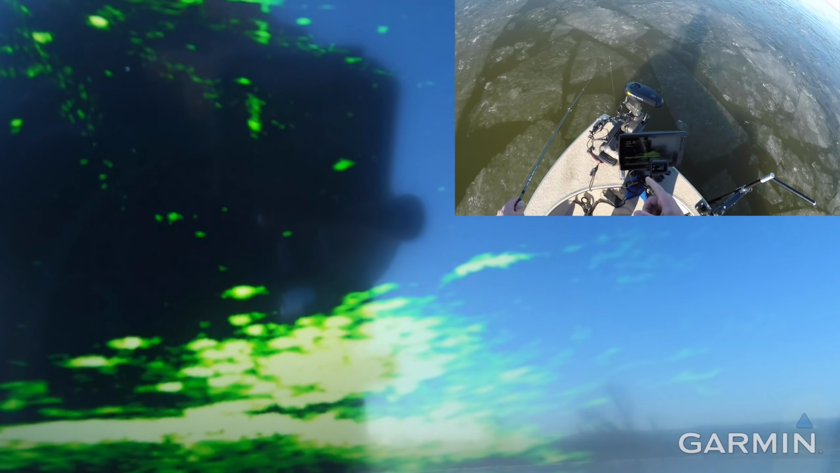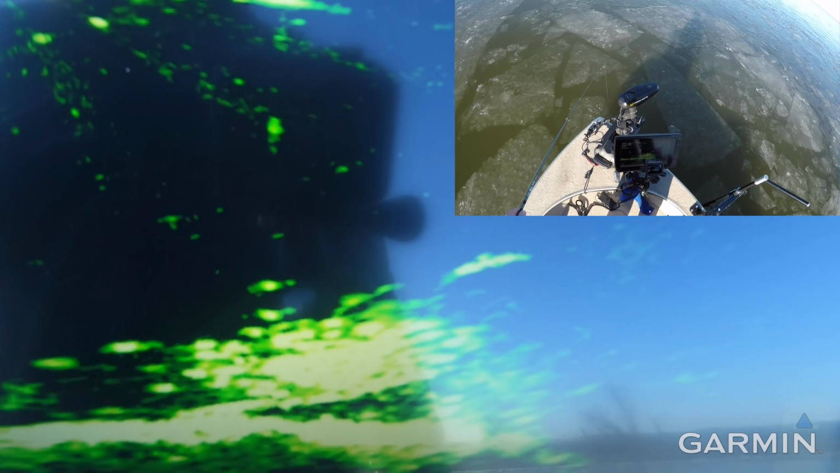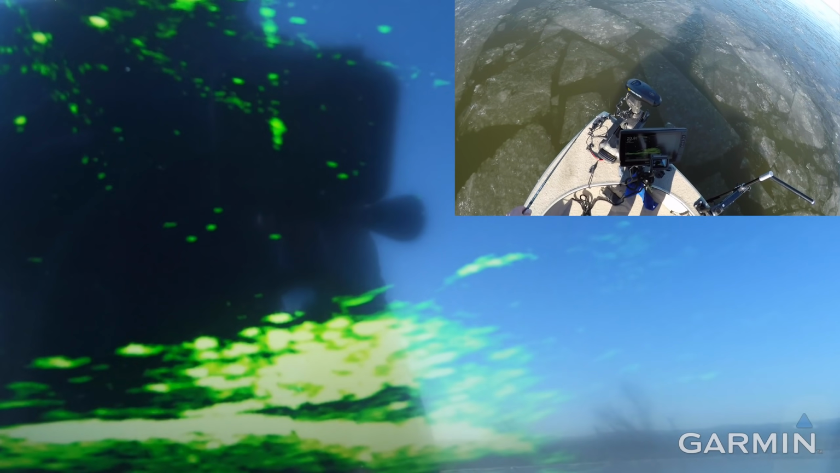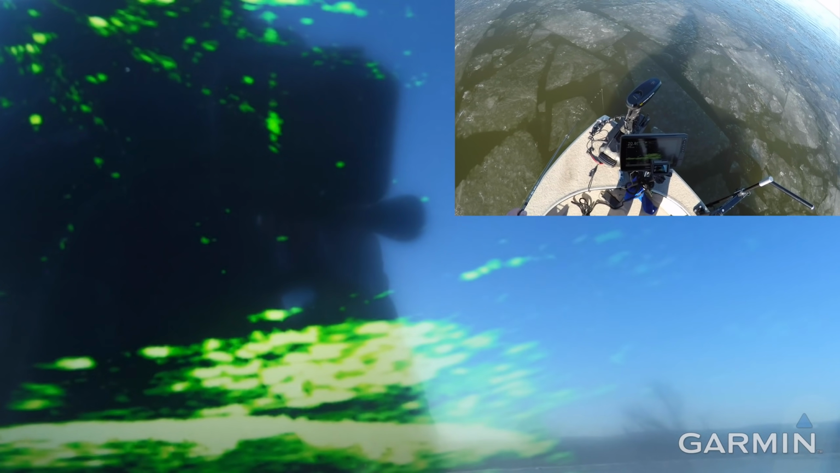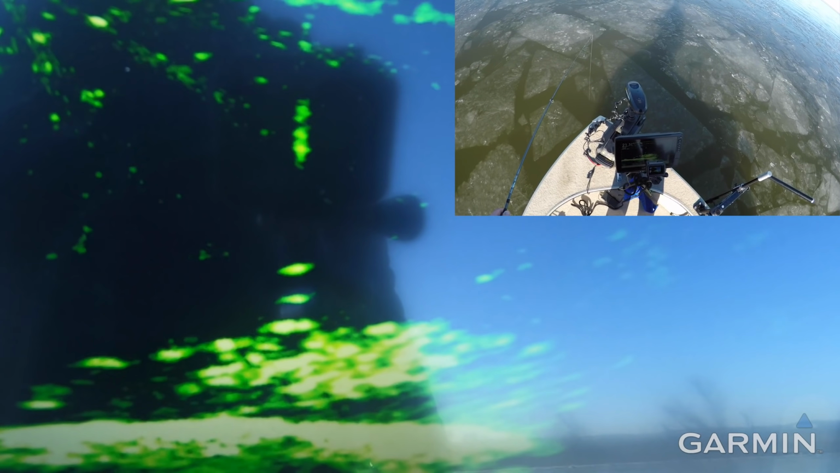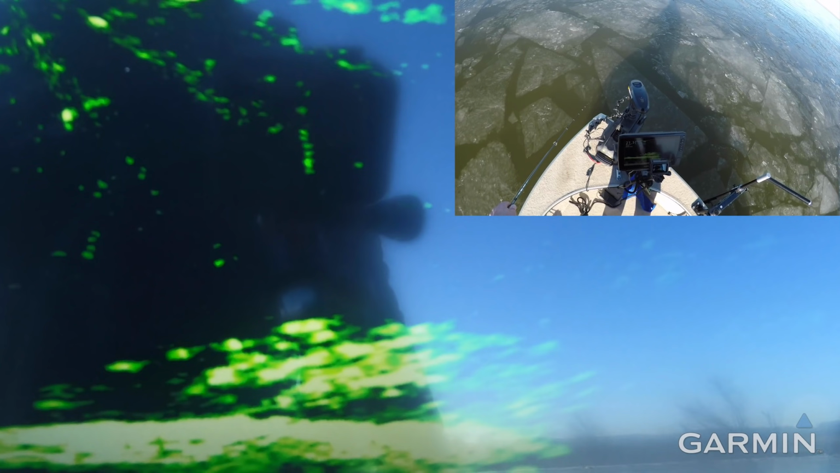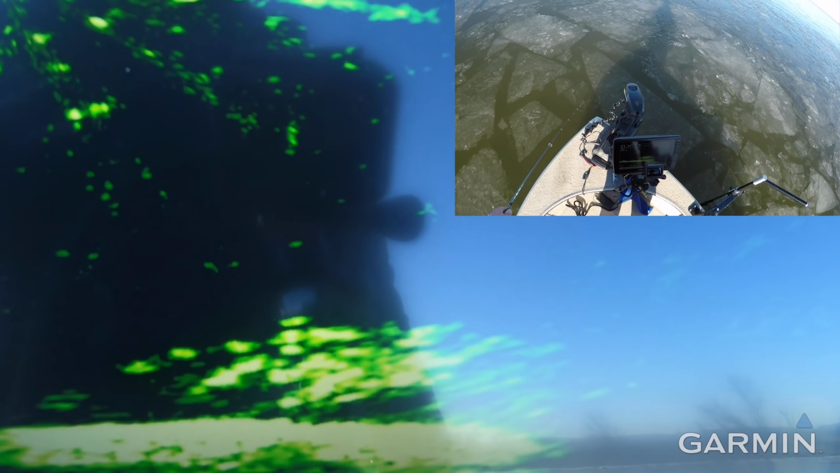But that's why this braided line is so key. If you had mono and a fish just farted on it like that, you would never feel it. He would have to seriously smash it to feel that bite on even light monofilament. So I always recommend braided line. Crappie are not braid shy in this stained water, so always go for the most sensitivity.